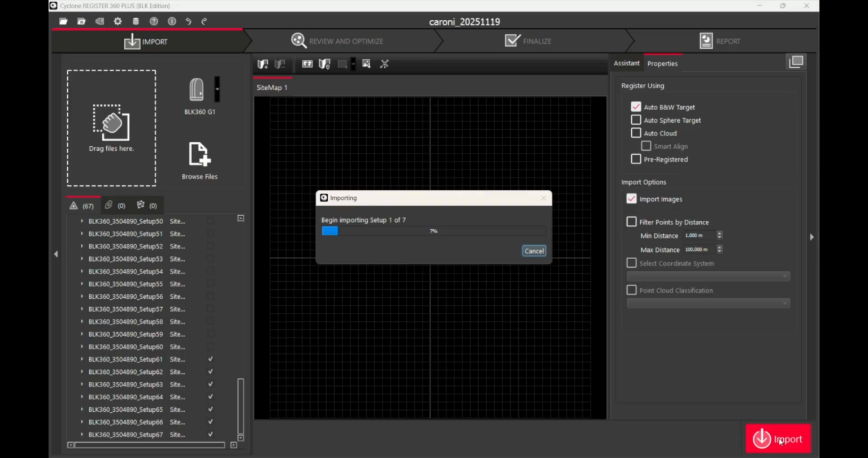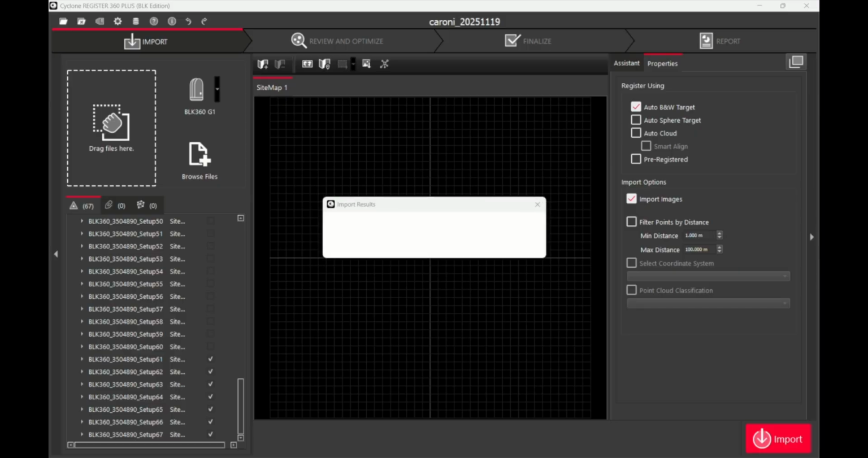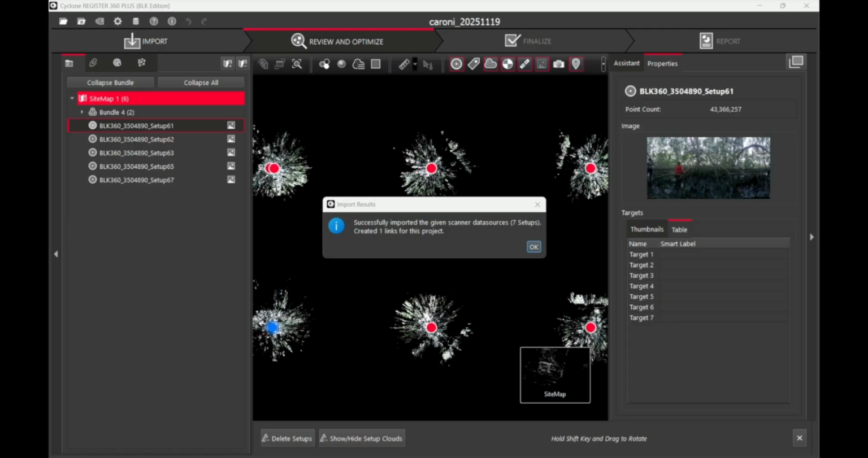This will import all of the scans and continue to the next step, which is using targets matching to link these scans together. This can take some time depending upon the number of scans which you have to combine together. When it is done, it will say successfully imported all the given scans.